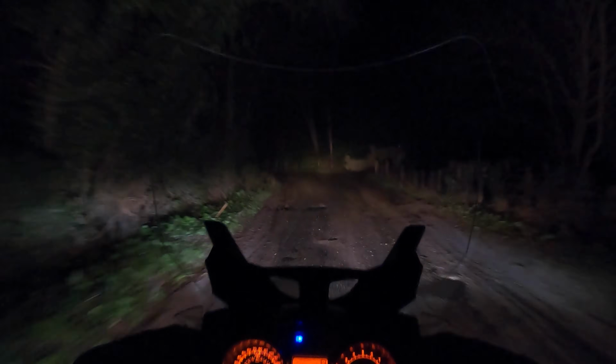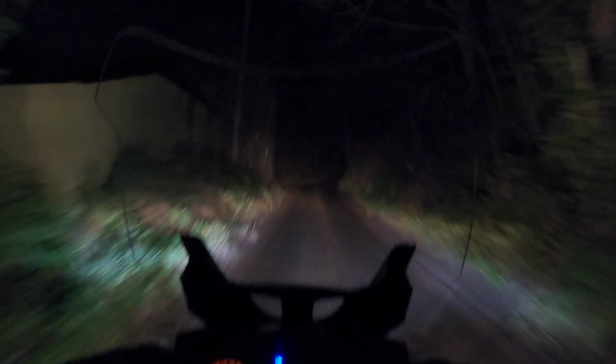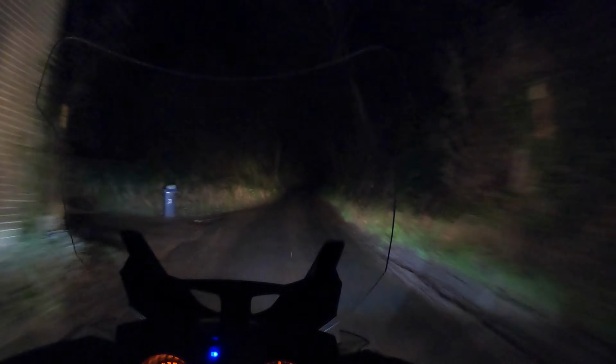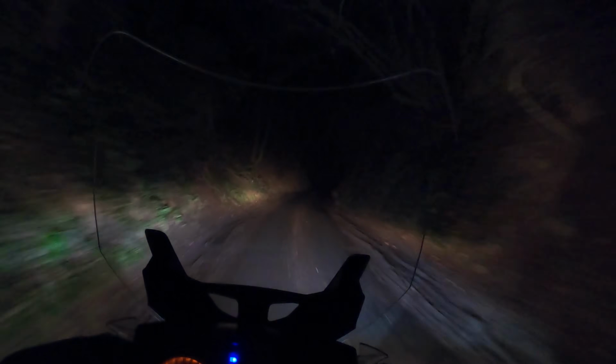Night riding can put extra stresses and strains on your eyes, and you can get a little bit more tired, especially for those of us who are a little bit older than the youngsters. I remember years ago as a youngster not really worrying about anything. As I get older, I have to consider a lot more things, and you do get a little bit tired in the eye if you're riding extensively at night.